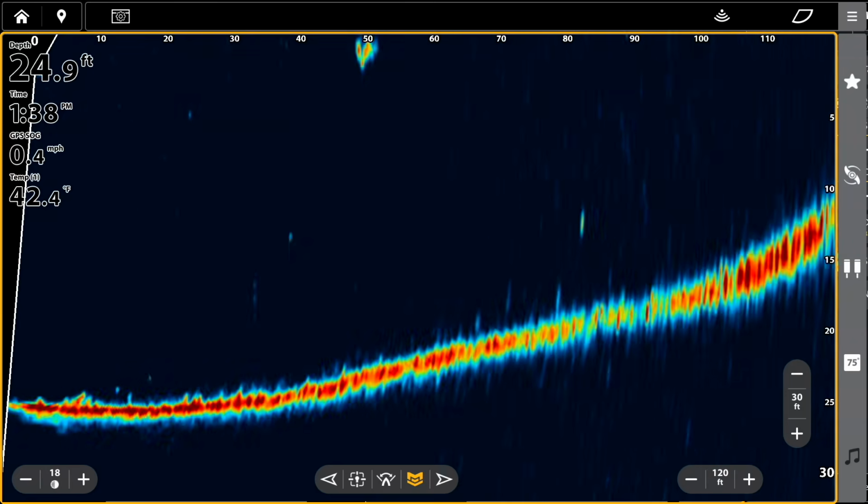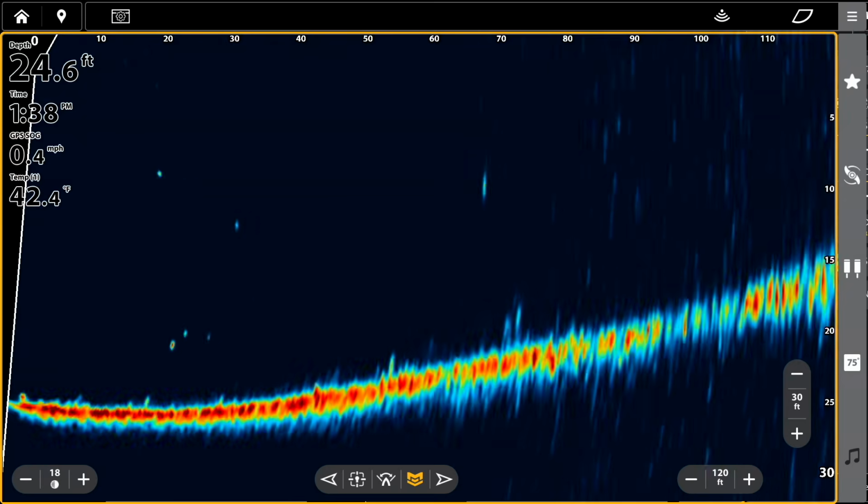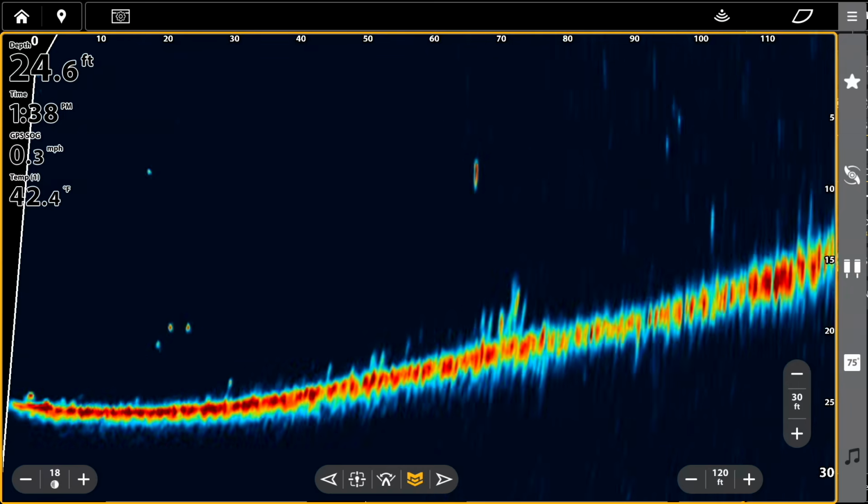So it's really easy to pan off of your bait, pan off of the fish, especially when your boat's drifting. One out there at 70. Then a couple out there. Let's see.